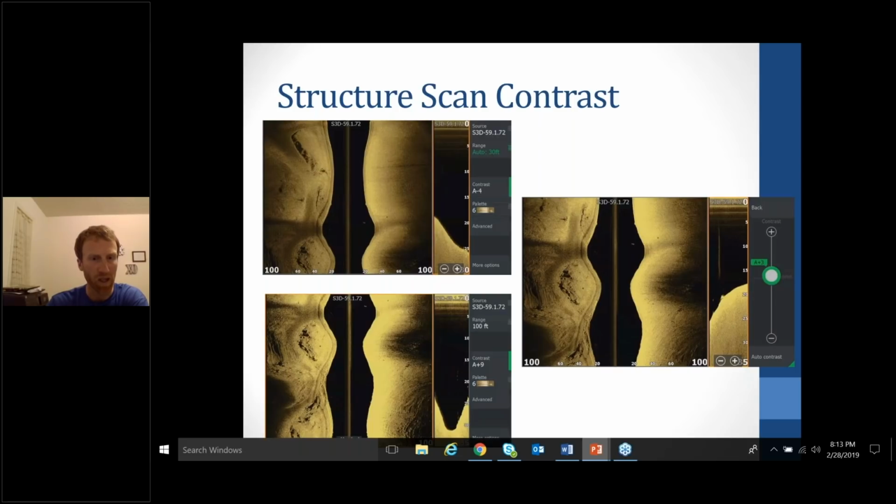The next one, I increased it. It's A+9, so that's above auto. That one, especially on the right side of the side scan, you can see it just looks washed out. It's all too bright. So you don't want it too dim, you don't want it too bright. You want to find that happy medium. And this third one over here, that's the happy medium. That's like A+2, so that's just slightly above auto. And for that particular area where I was, that is exactly what I'm looking for.